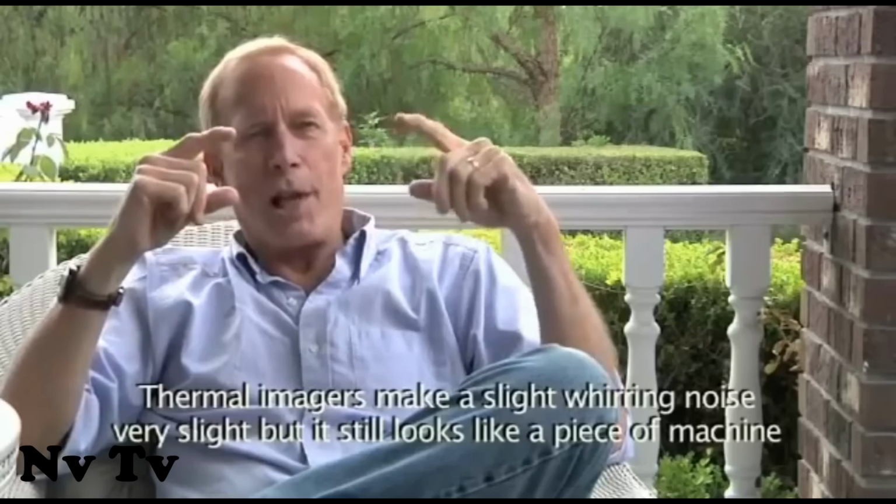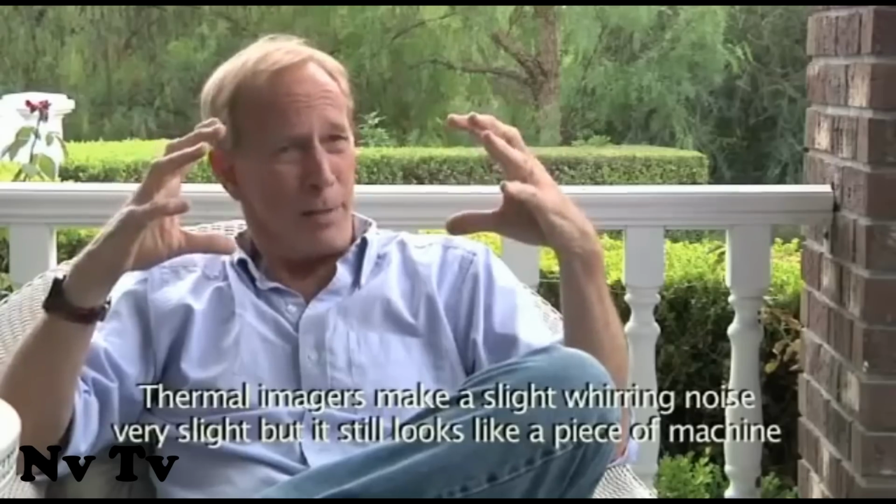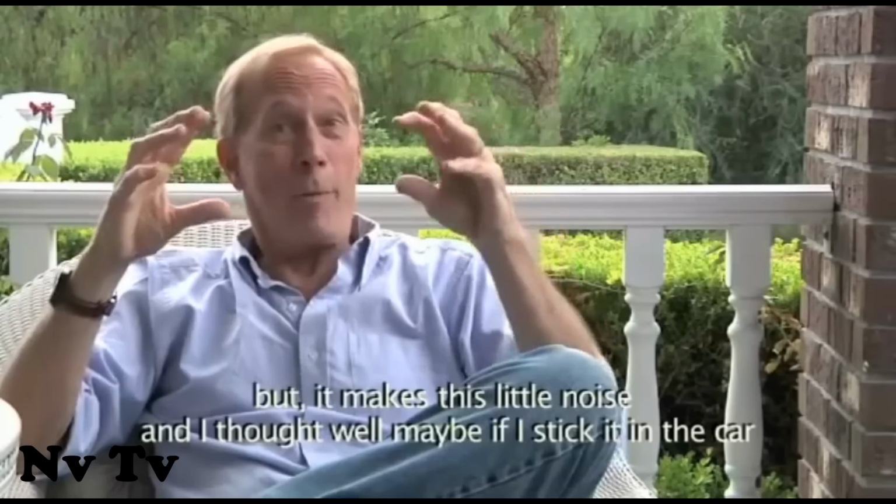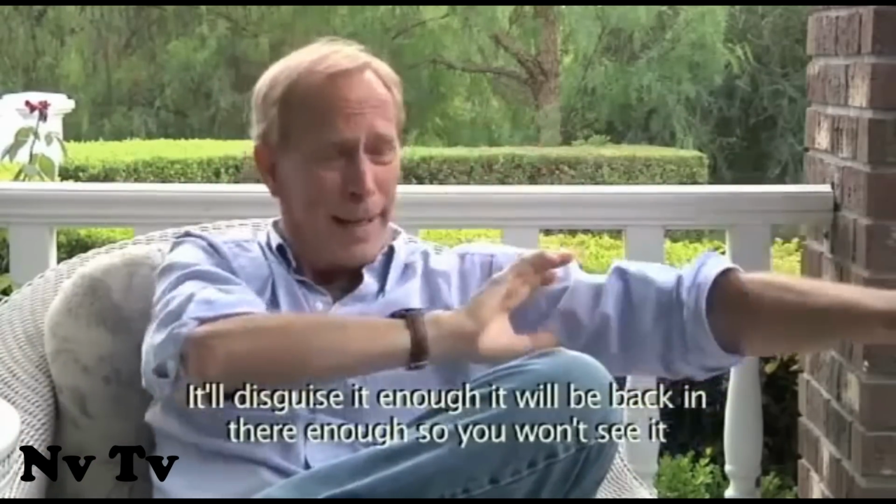Thermal imagers make a slight whirring noise, very slight, but it looks like a piece of machinery, it looks like a camcorder, but it makes this little noise. And I thought, well, maybe if I stick it in the car, it'll disguise it enough, and it'll be back in there enough so you won't see it.